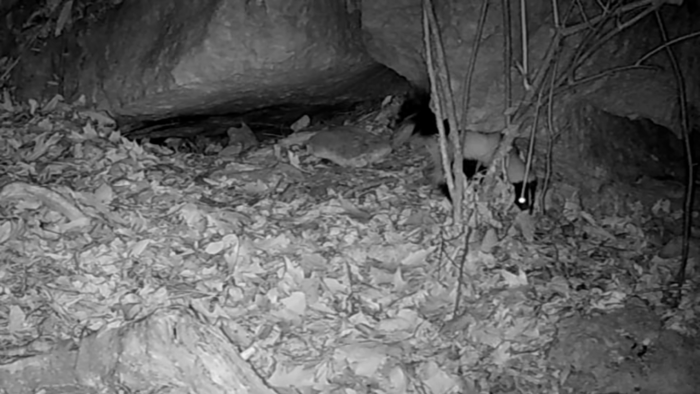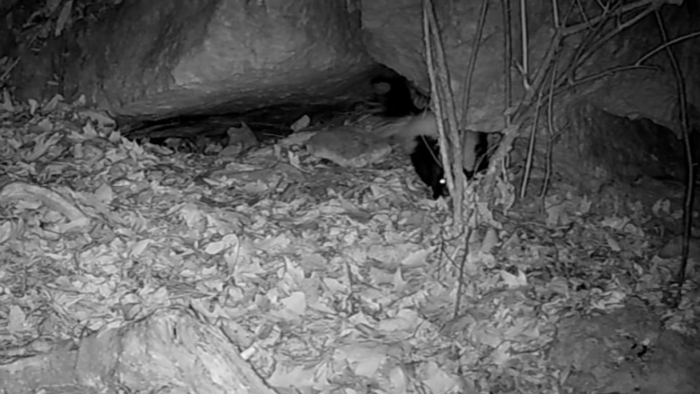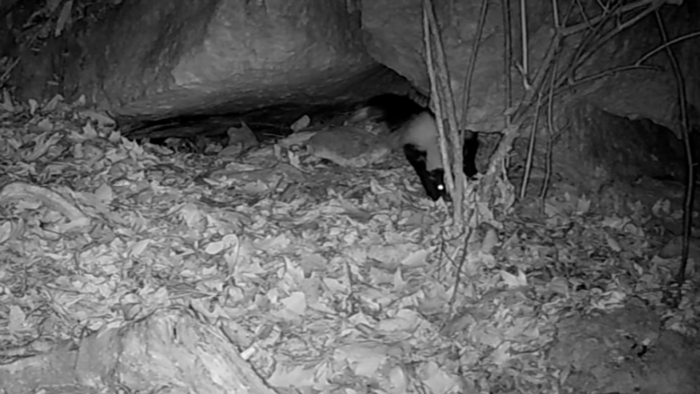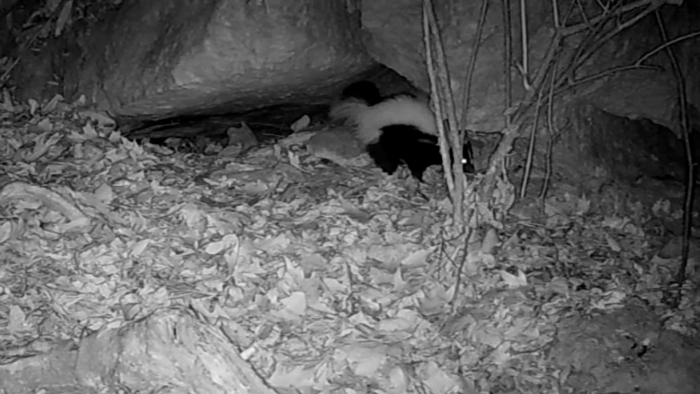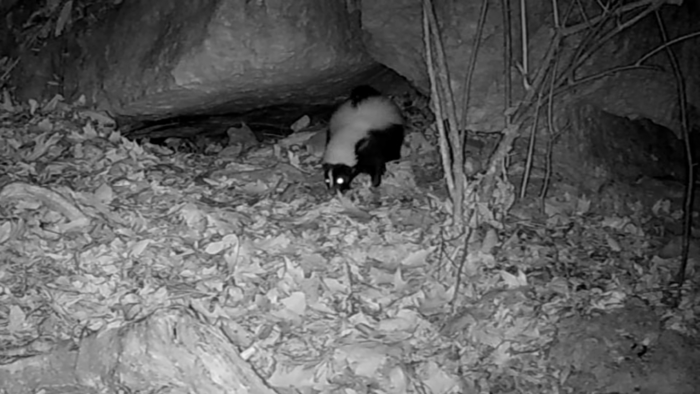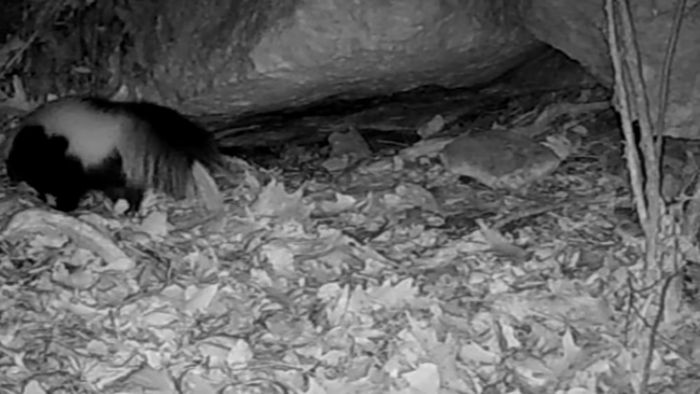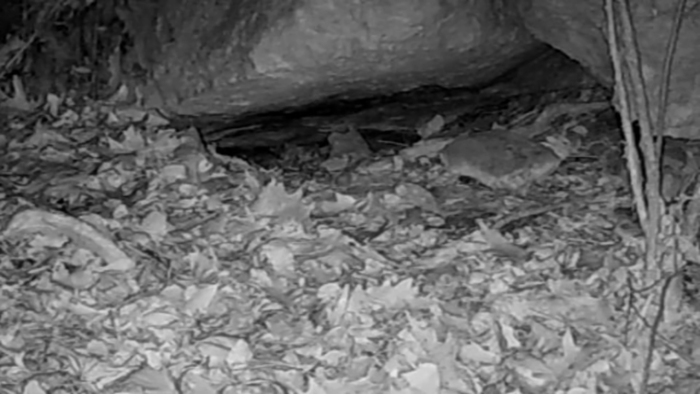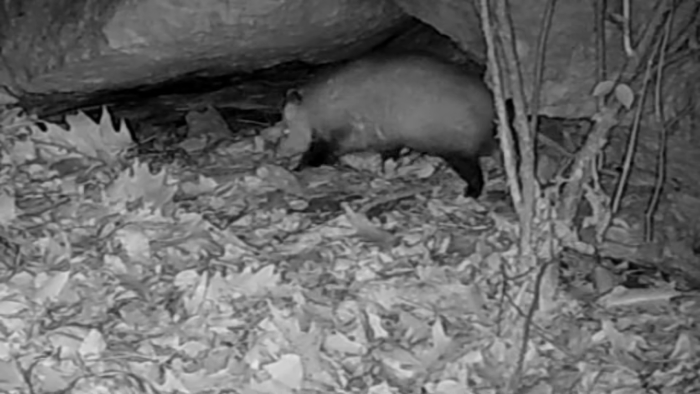That looks like old Stripe for sure right there. He's gathering up leaves. Just gathering up leaves or scratching for bugs or something. He's just moseying around. And there's old Chubby again.